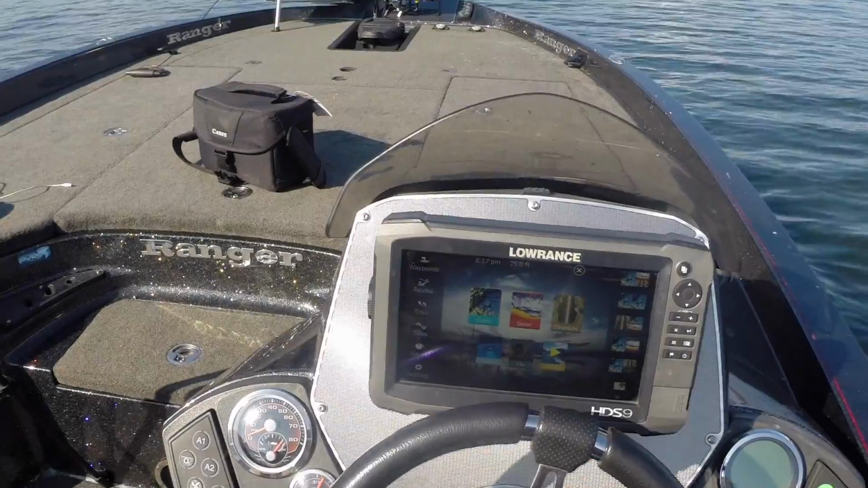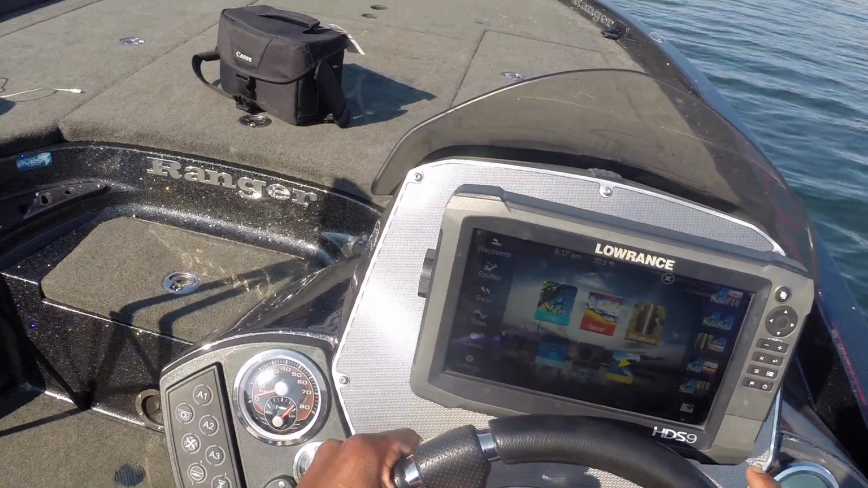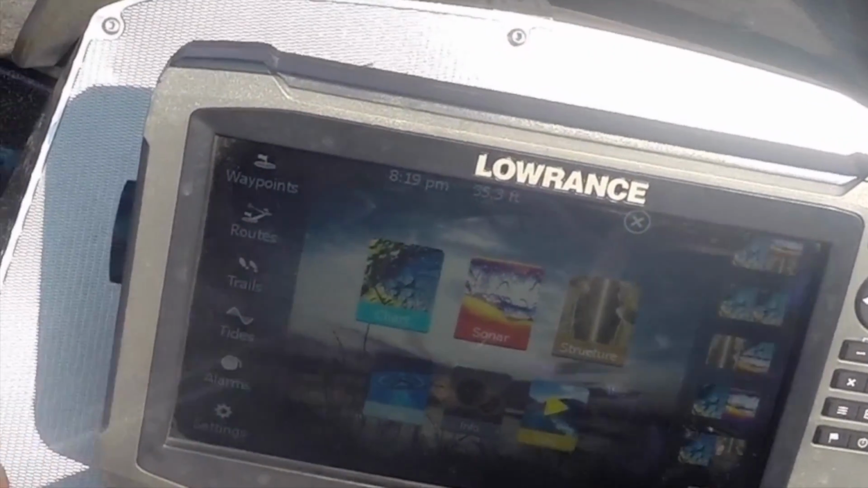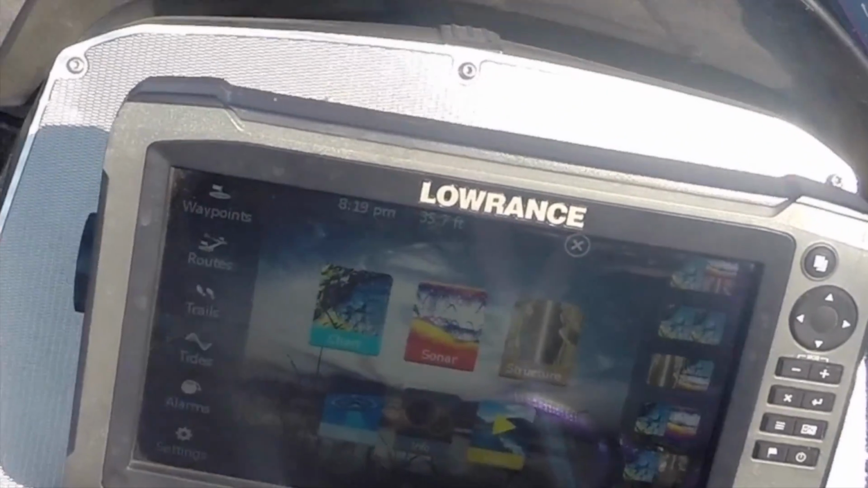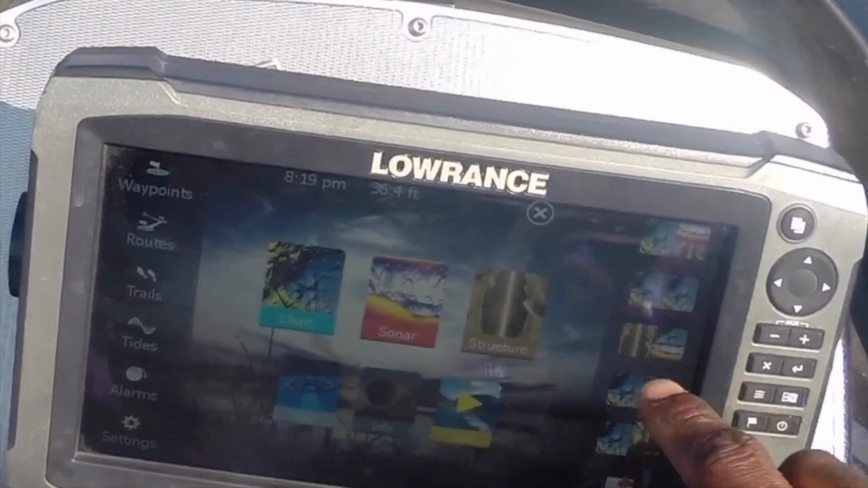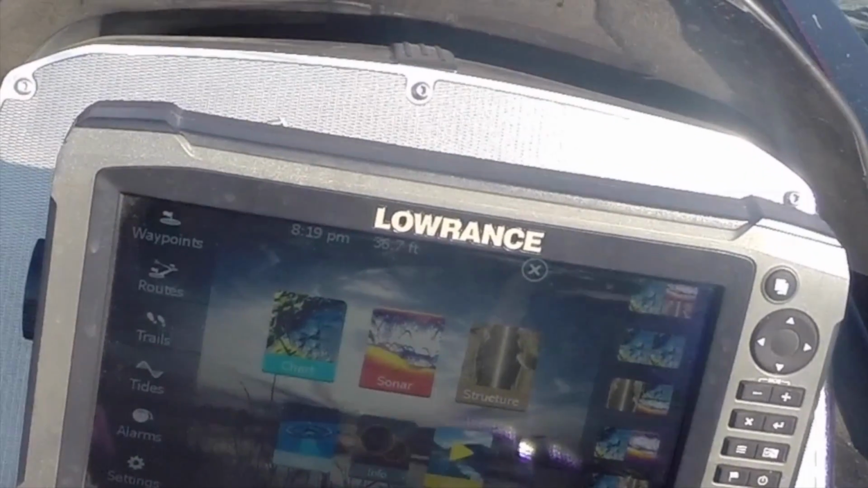One of the most important things you can do on your electronics is have multiple screen sets. I have the capability to use my chart, my sonar, and my structure scan capability all in one screen if I choose to do so. And it's real easy to do that. I've already got some screen presets here, but I'll show you how to make a screen preset.